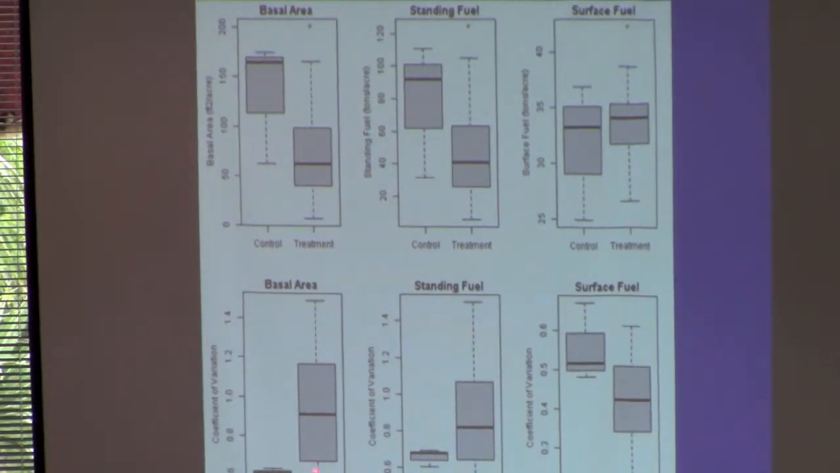Here's basal area. You can see how much more variability there is in the treated areas. So we definitely succeeded in creating heterogeneity in the standing fuels. Much more variability. Surface fuel, well, not so much. And actually, there's more variability in surface fuels as predicted from this model in the control areas than in the treatment units. And that's probably the case, actually. I mean, being on the ground, I see more clutter outside the treatment units.